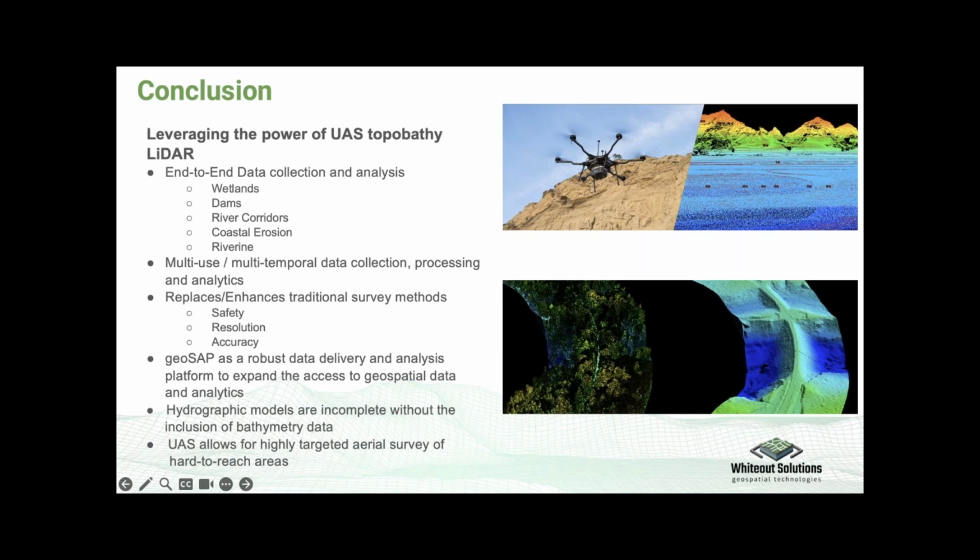A lot of our customers are asking us to do multi-temporal work, so we'll come back year over year and see how things change, and how different environmental conditions are impacting that site. It does replace the traditional survey in some sense, but really it enhances it because of the resolution and accuracy, and additionally the safety that we get through it.